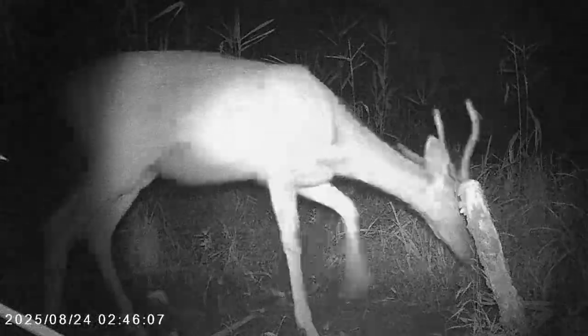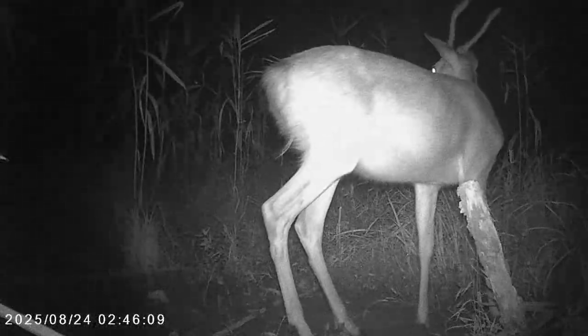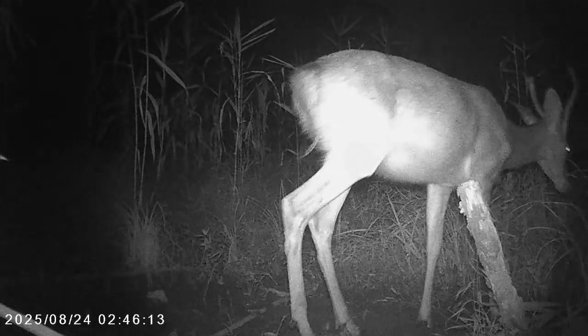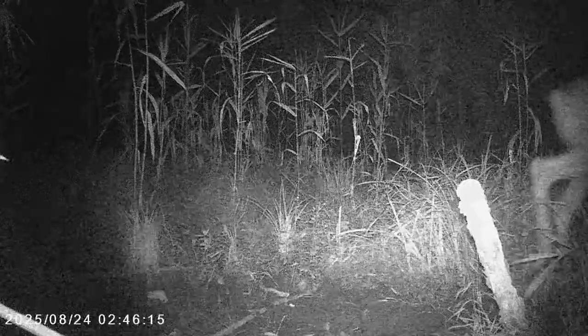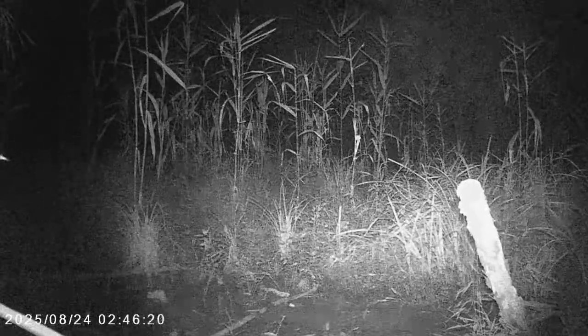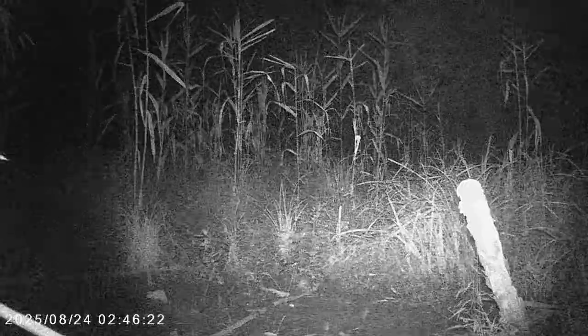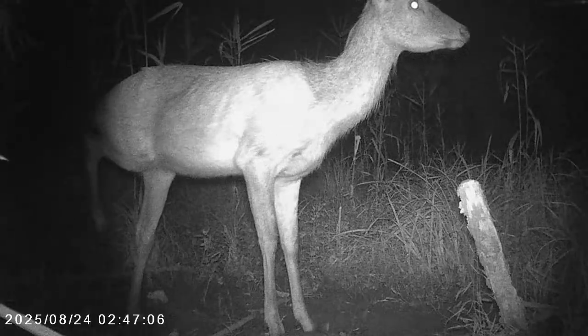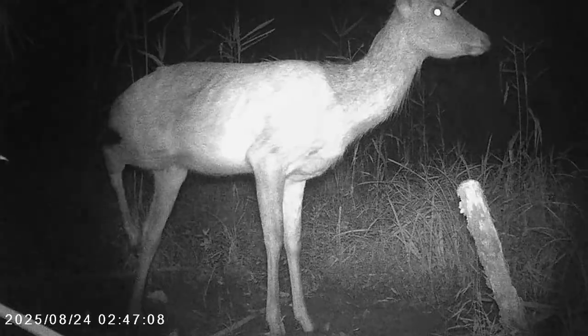That could be the son there, no? The one we saw at the beginning of this video. A youngster. A young buck. Buck for a male deer, and doe for a female deer. Still a male.